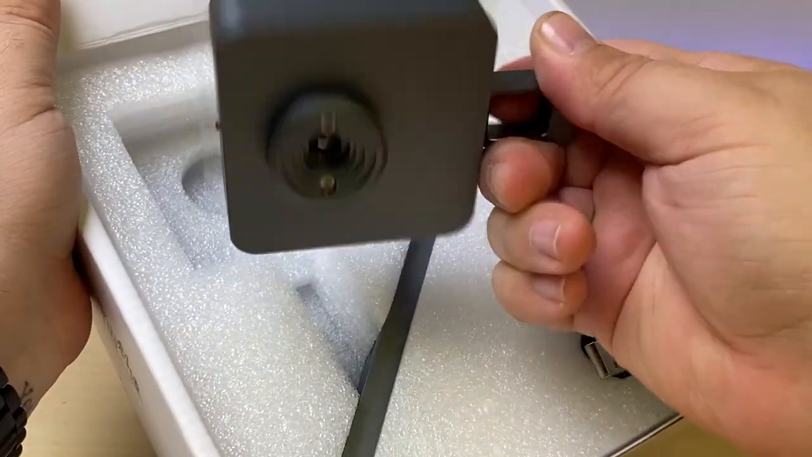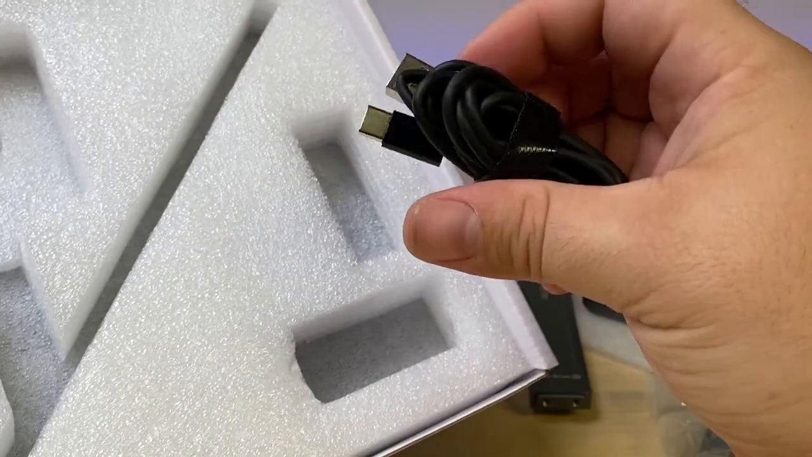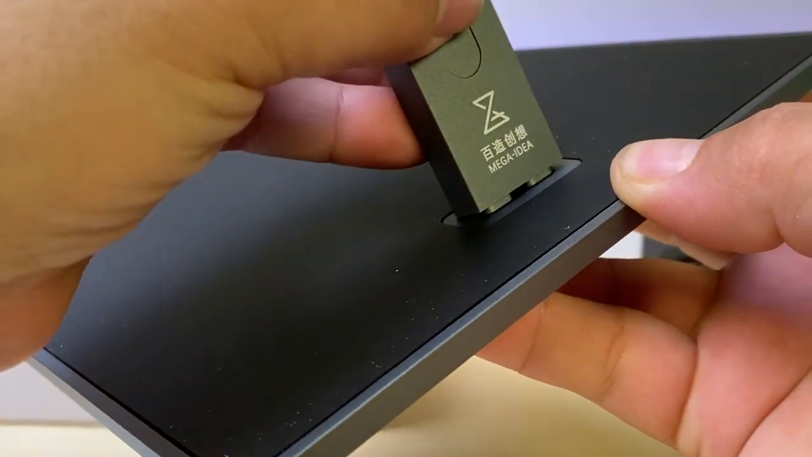Like, we've got the camera head here, a little extension arm, a couple important bits that I'm sure we'll need, a Type-C to USB cable, and under here we have that out. Looks like it fits in here like a Lego.